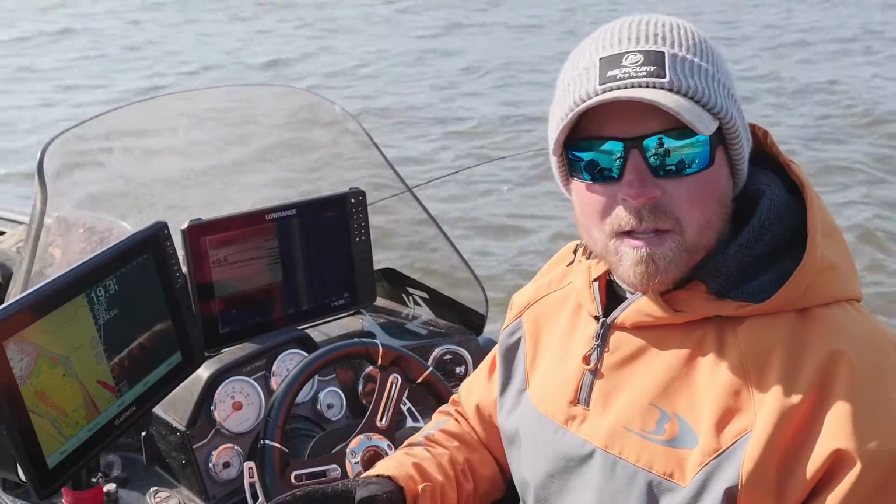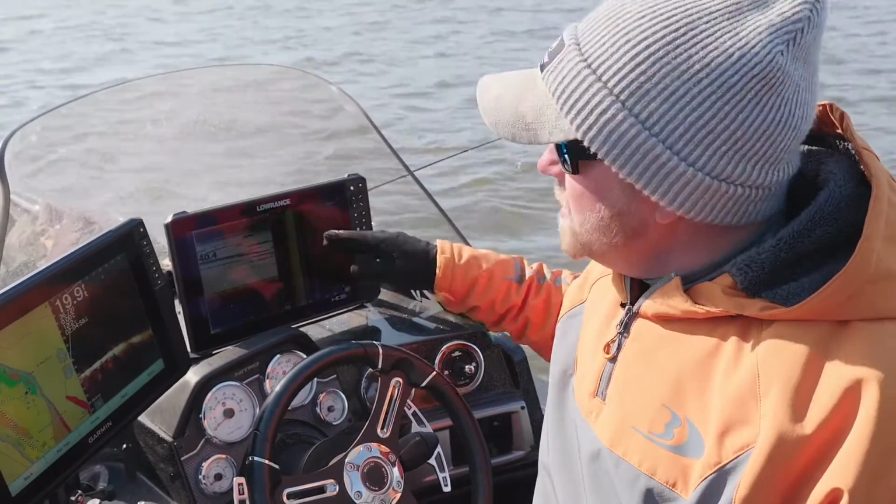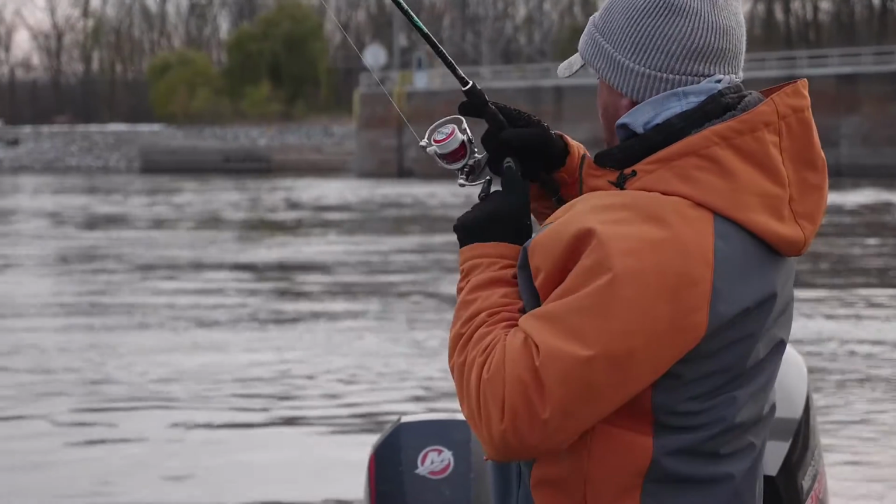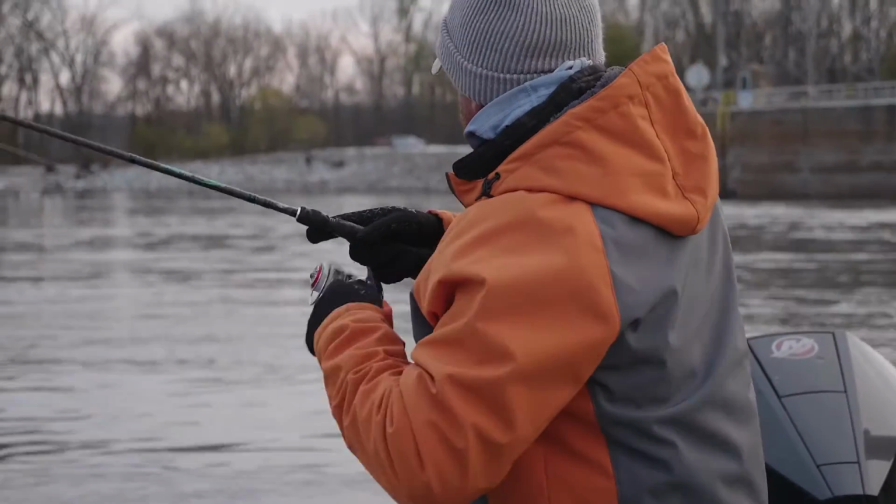And some of them can be little sauger, some of them can be those big walleyes. But pay attention to your 2D on your graphs. And those fish, when they're active, you're gonna see it, and you're gonna catch more fish if you're in the area that you need to be when they decide to start feeding.